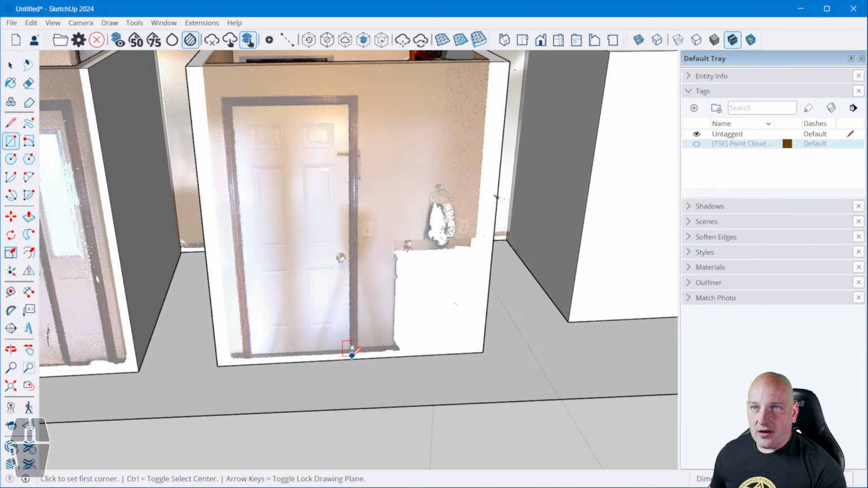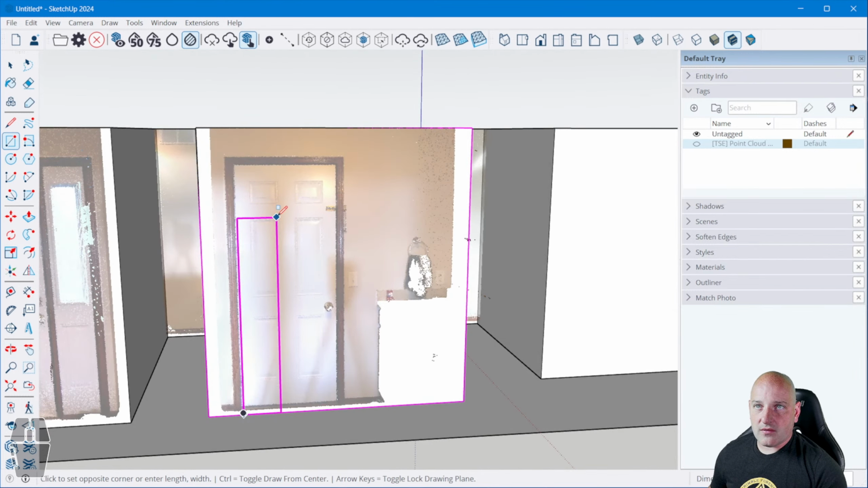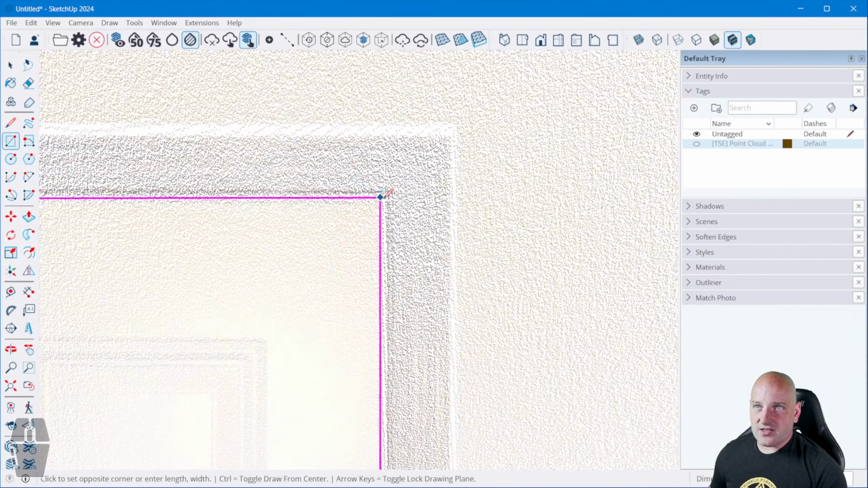All right, we'll do another one here. That's snapping to the midpoint. I don't want to do that. There we go. I'm just going to start here, bottom left. It's wanting to snap, and I don't want it to snap there. There we go.